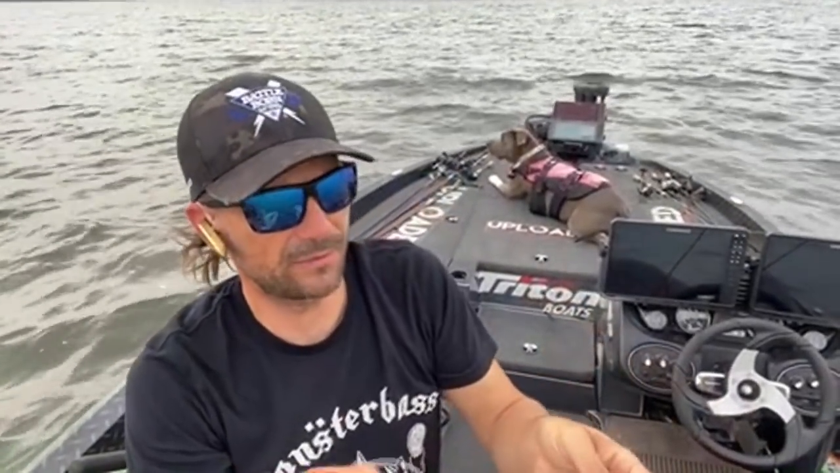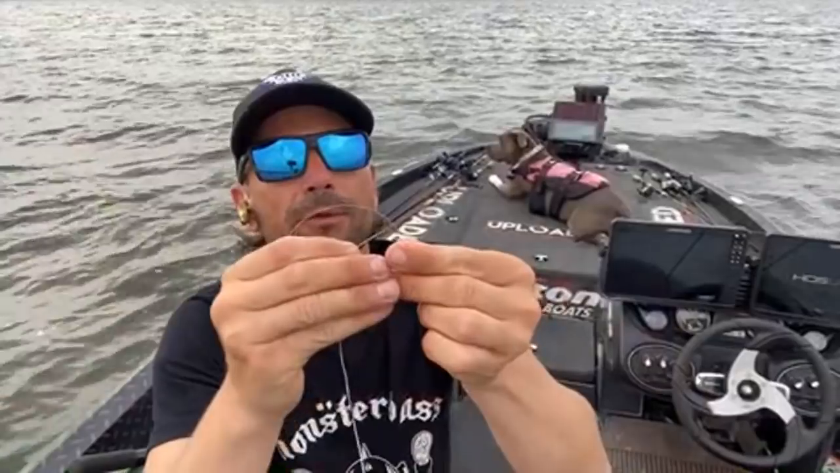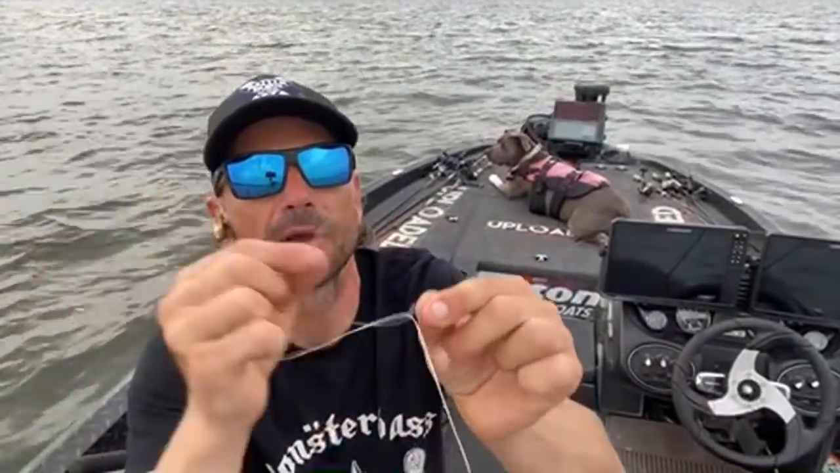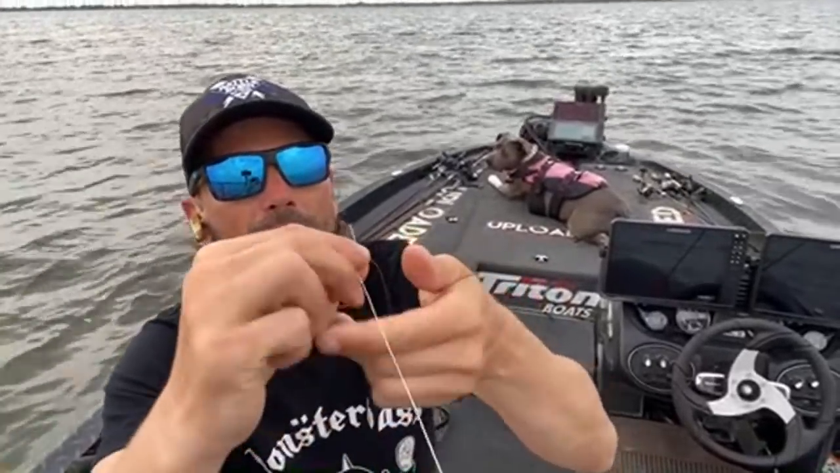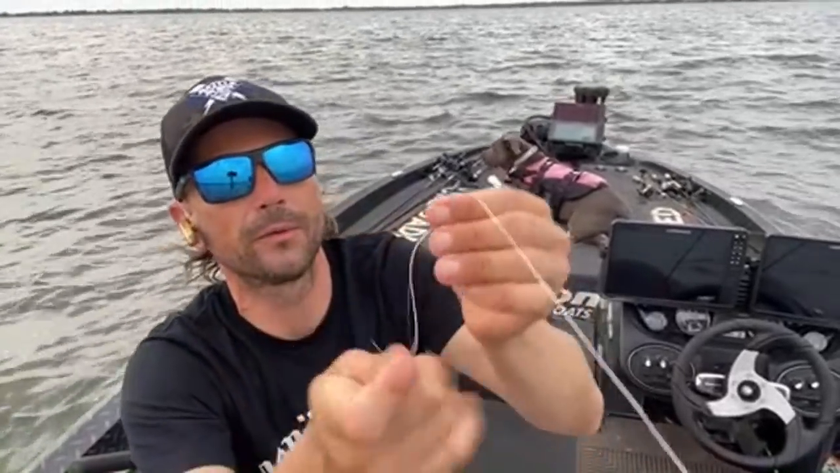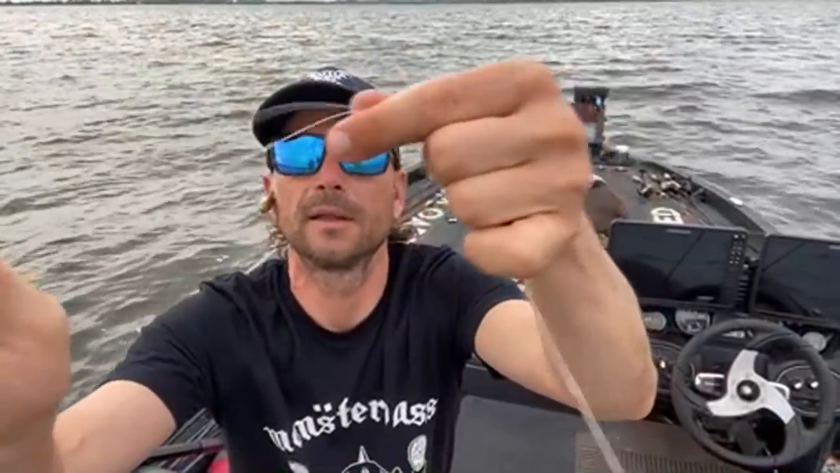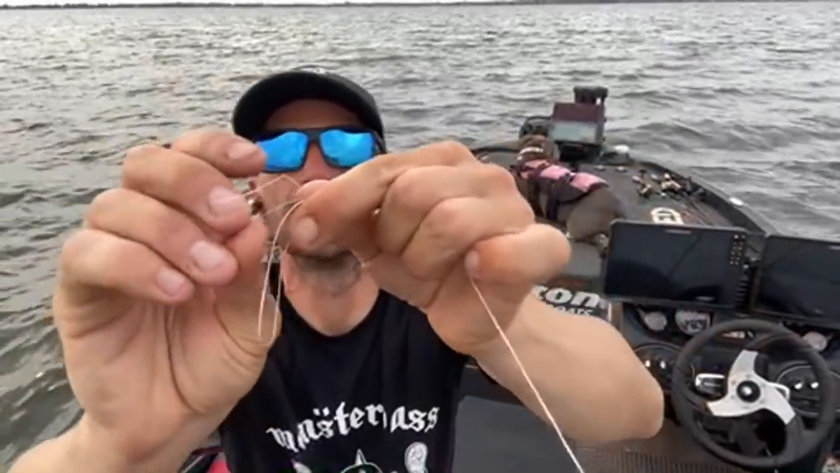Once you have the figure 8 done on your fluorocarbon, you take your braid and you pass your braid through the figure 8, through the place with the tag end first, and then through the other loop, and bring it on through, just like this. So you have your figure 8 right here, and then I got a braid tag right there, and all you do is make a loop and tie what would be a uni knot.